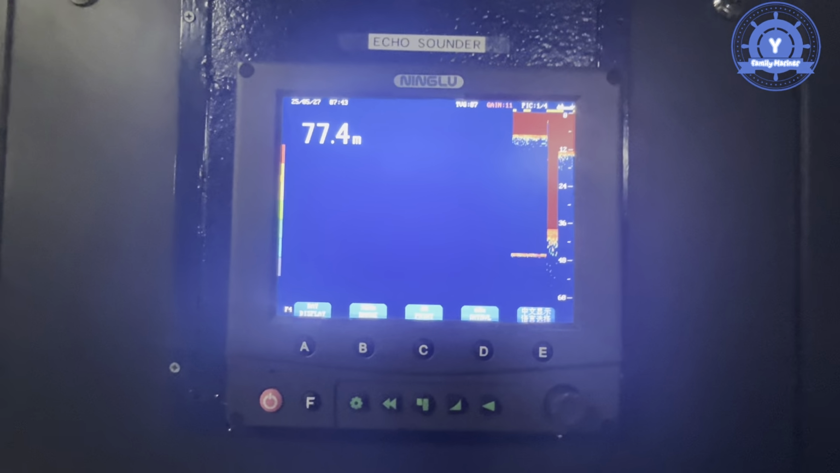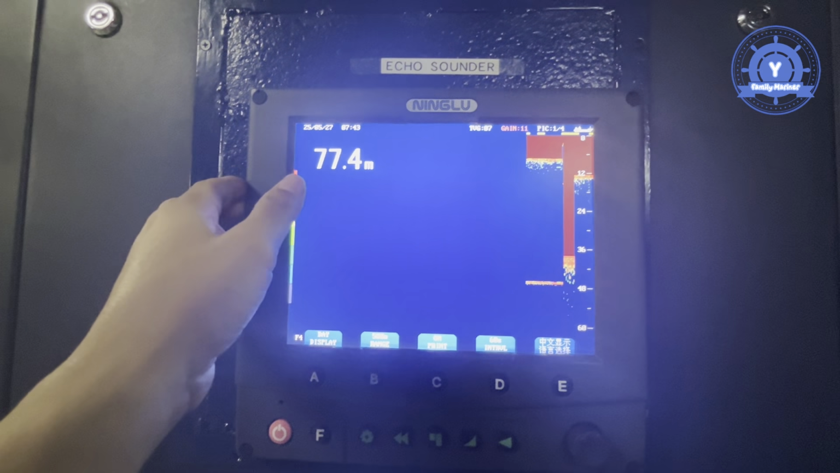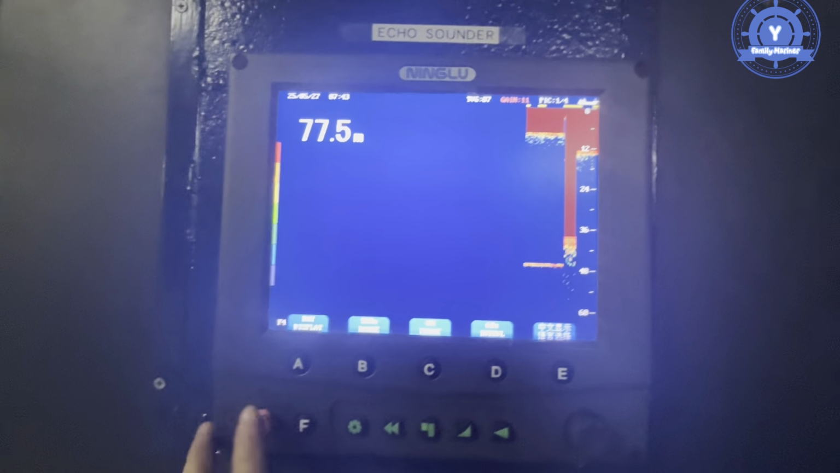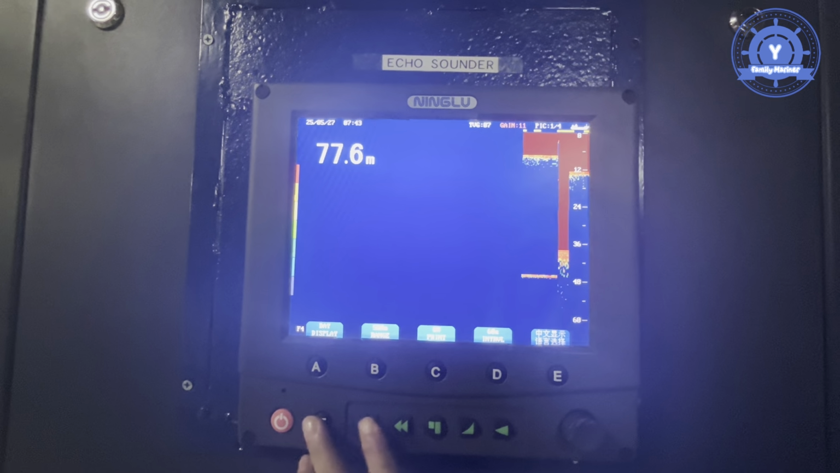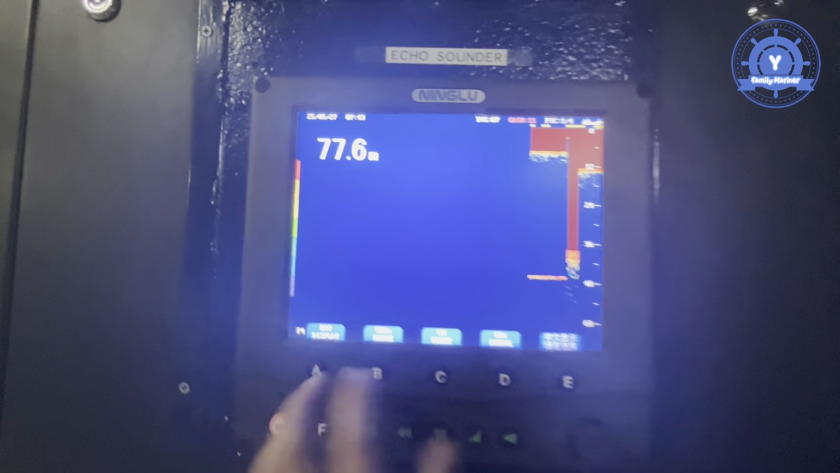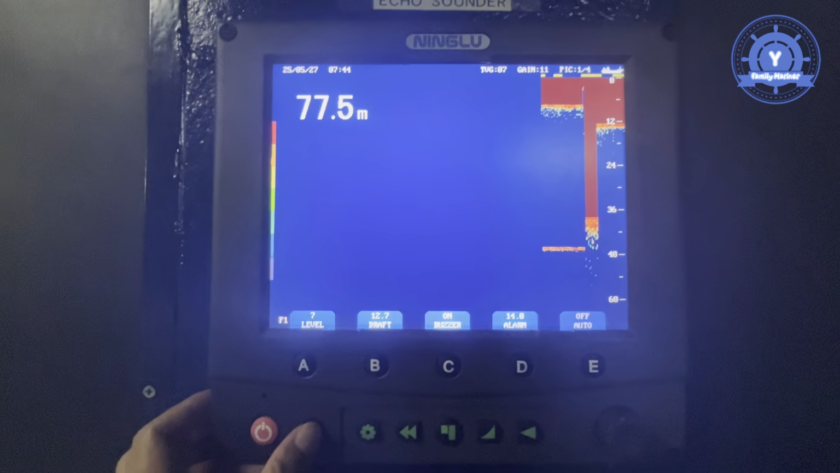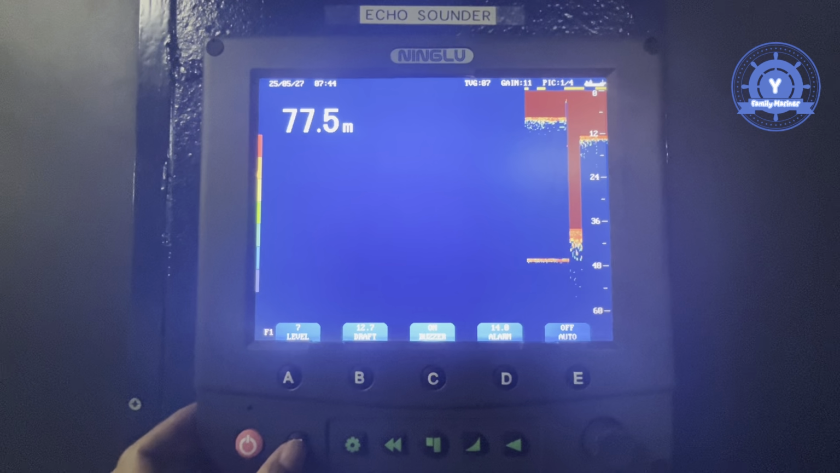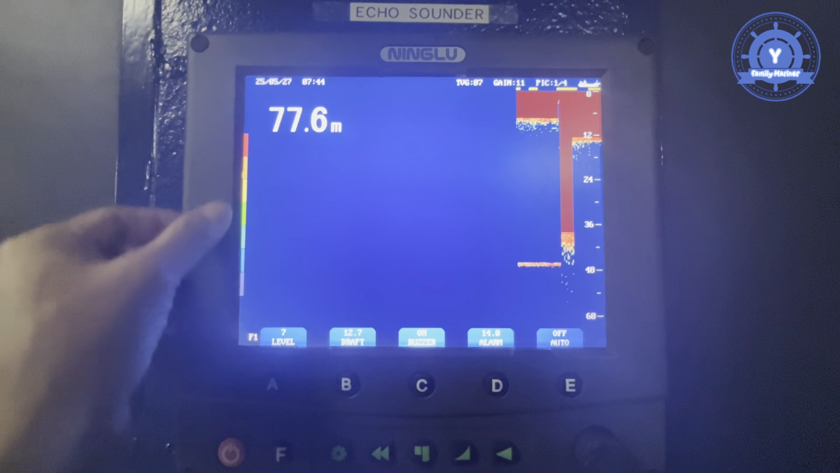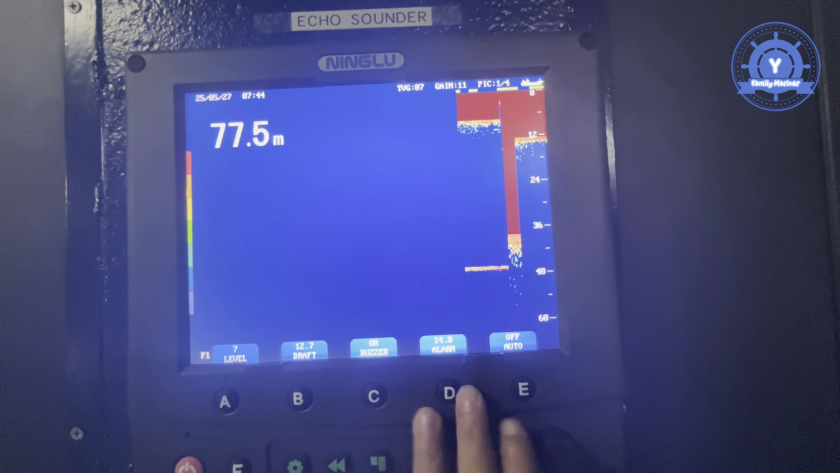So I will explain again. My echo sounder is named Ninlu. The echo sounder has a power button, function button, and then the setting buttons A to E. Function has function 1, 2, 3, 4. Function 1 has the level, and then we can choose draft, buzzer or alarm, and auto print.